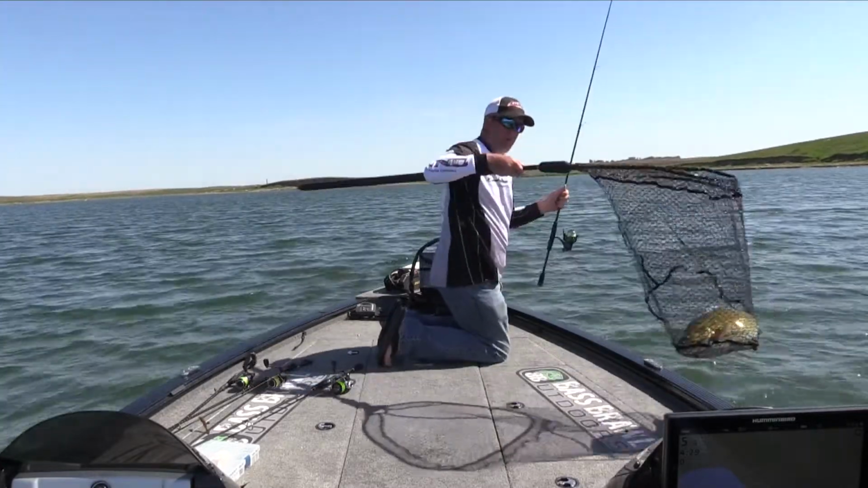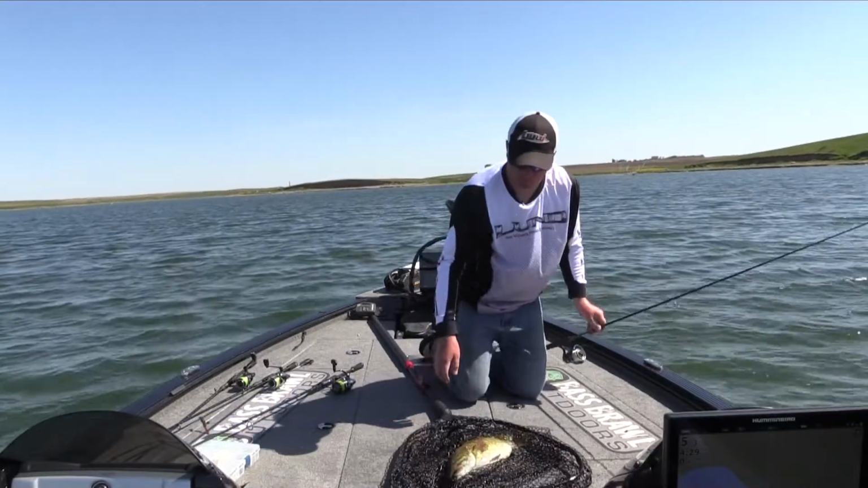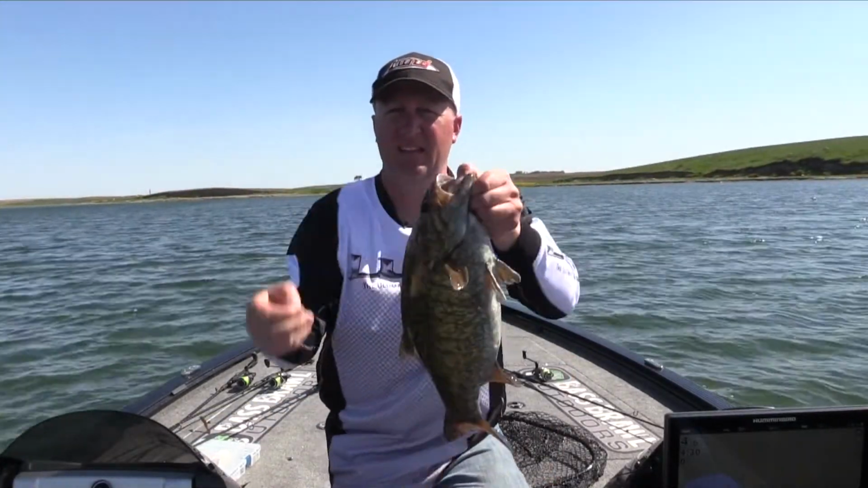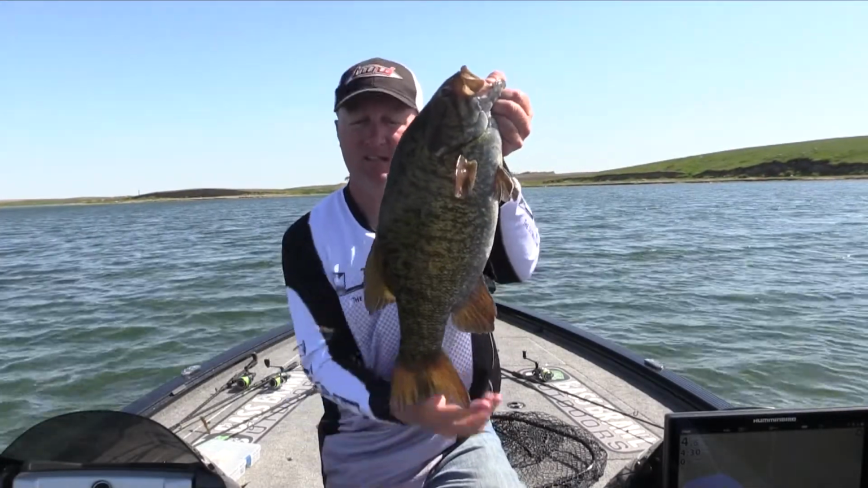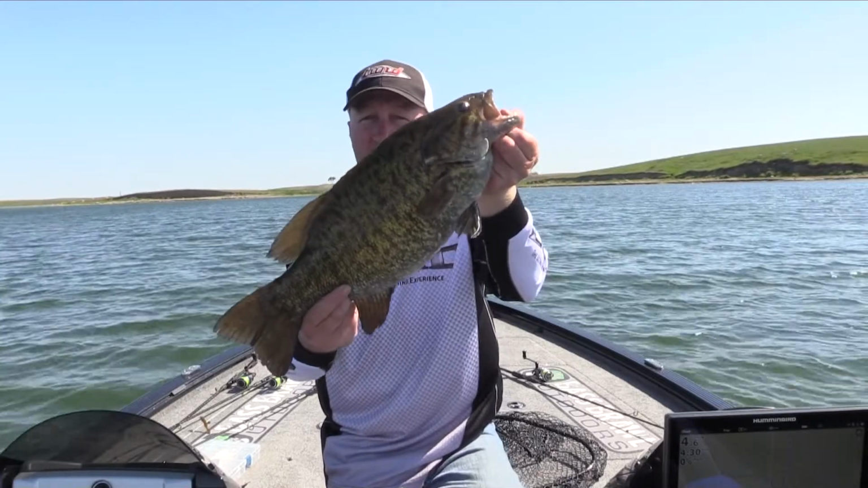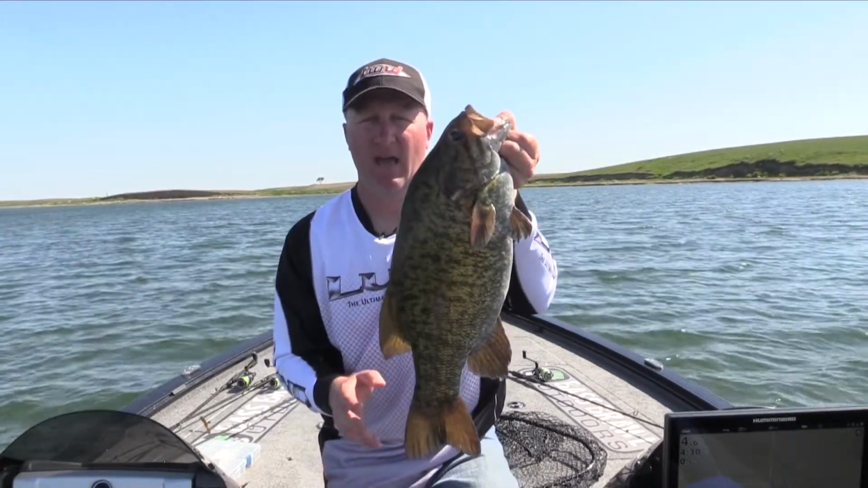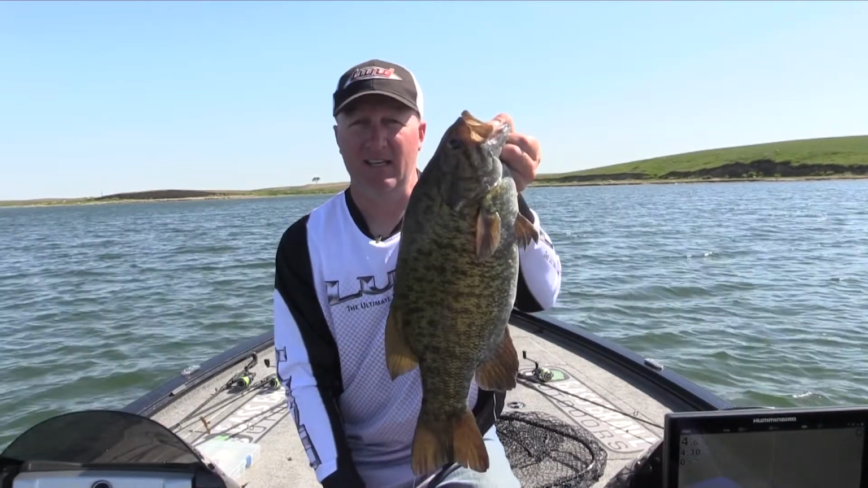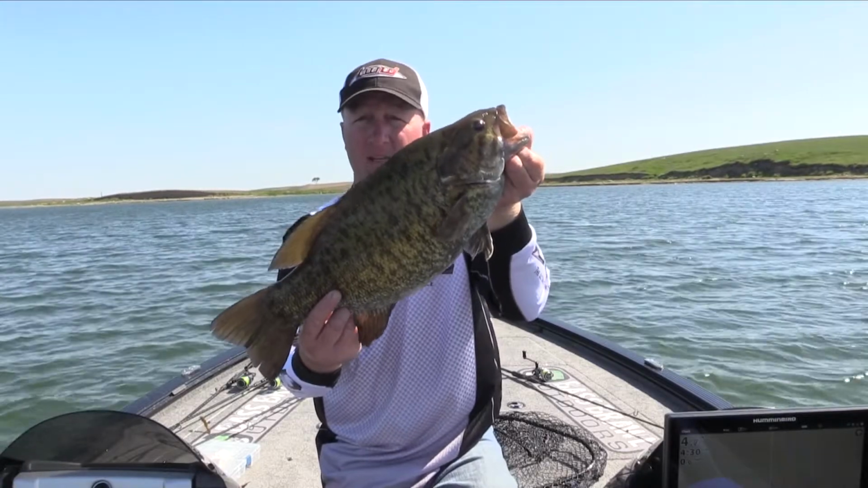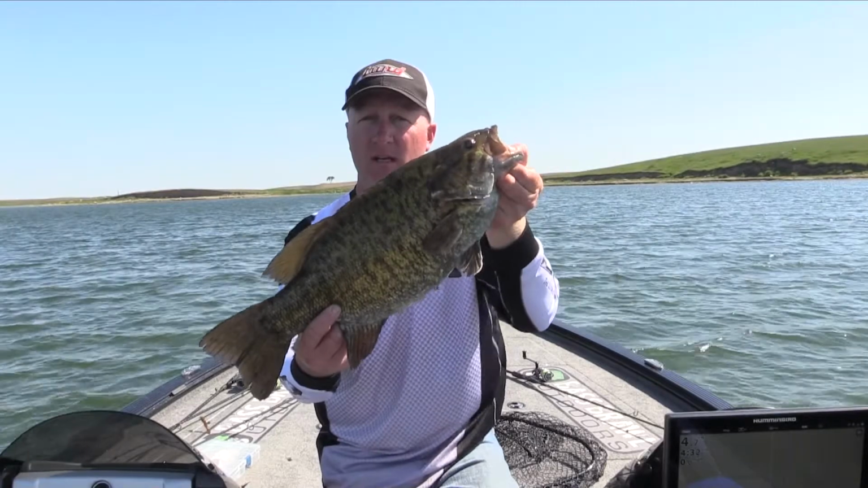Another beautiful smallmouth. Wow, look at this one. Second big smallie off this flat. Using the 360 as I was driving across there. Unbelievable fish put in the boat because of the electronics. If you have them, use them. If you don't have them, seriously think about getting some. It is unbelievable what you can do with this if you trust them, use them, and know what to do.